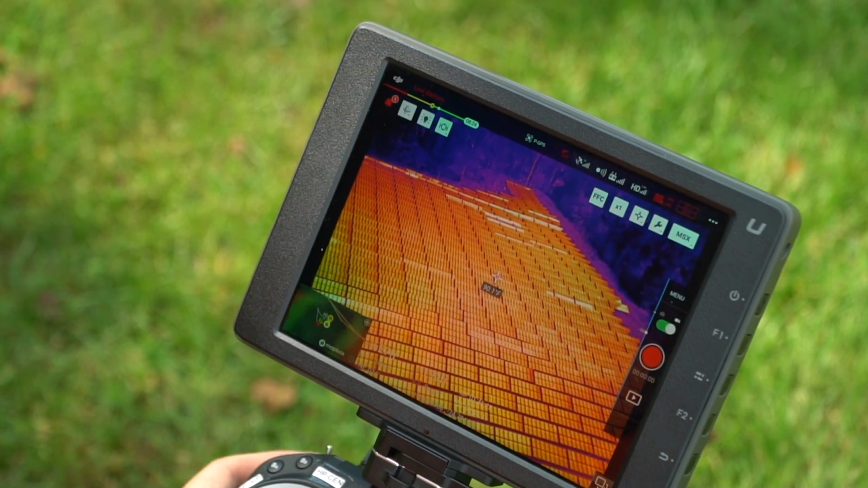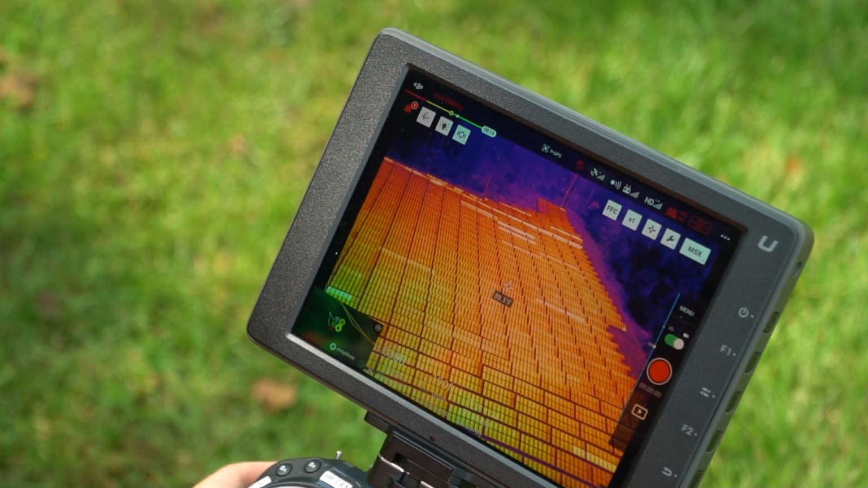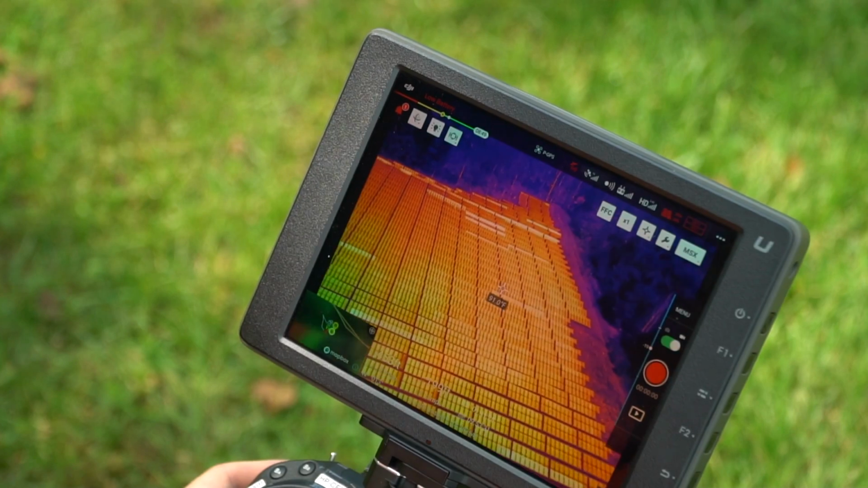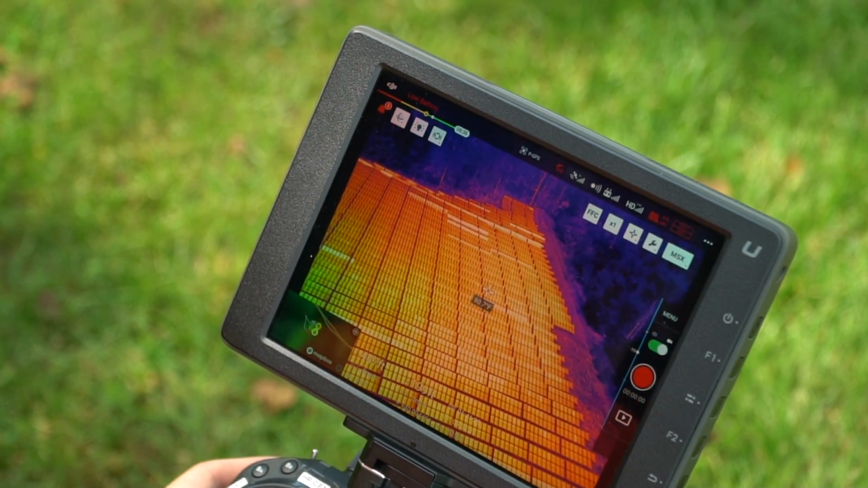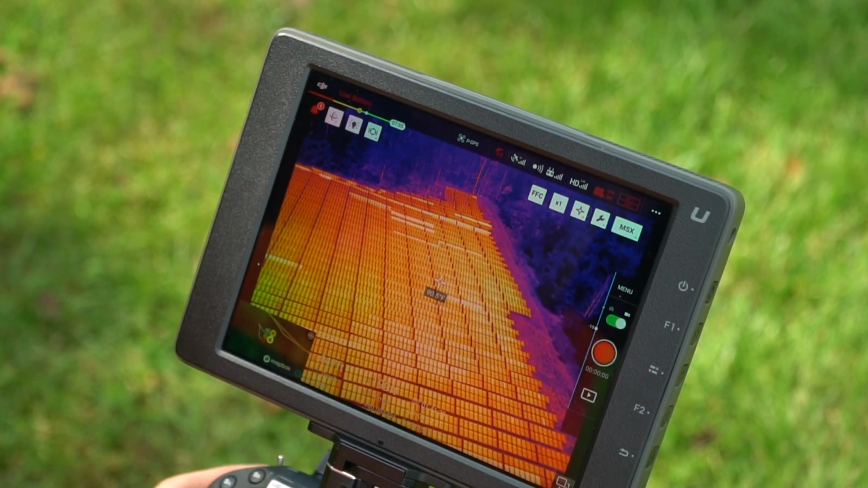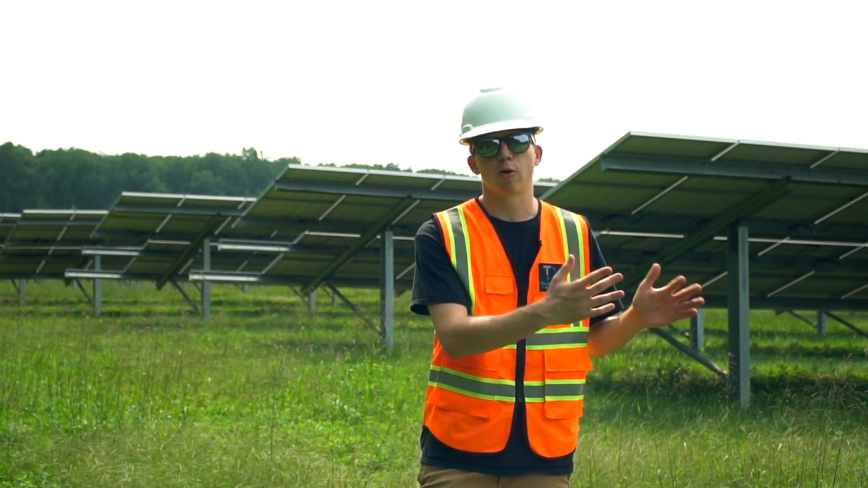Overall, drones and solar for these inspections using these infrared cameras, it's just how quick and easy this is. And it's just so much cheaper too than having people go out and do this stuff for days to inspect these. So that finishes it for the flight portion. And I hope you guys really enjoyed that and got something out of that. So that concludes today's video on how to use an infrared drone to do a solar farm inspection.